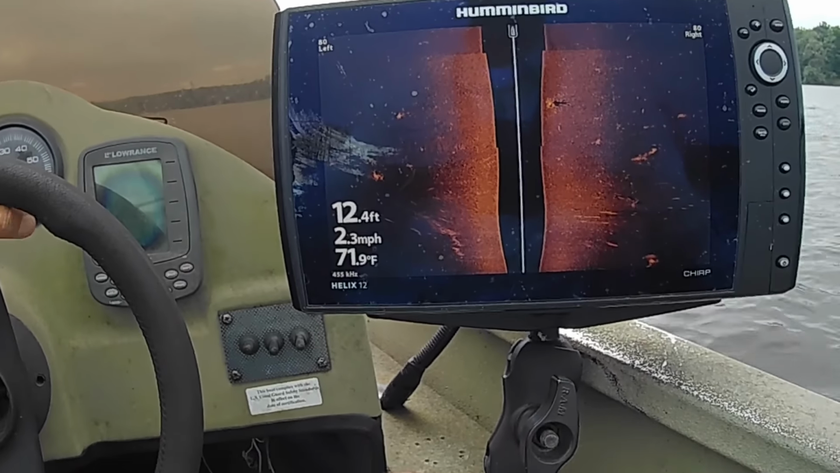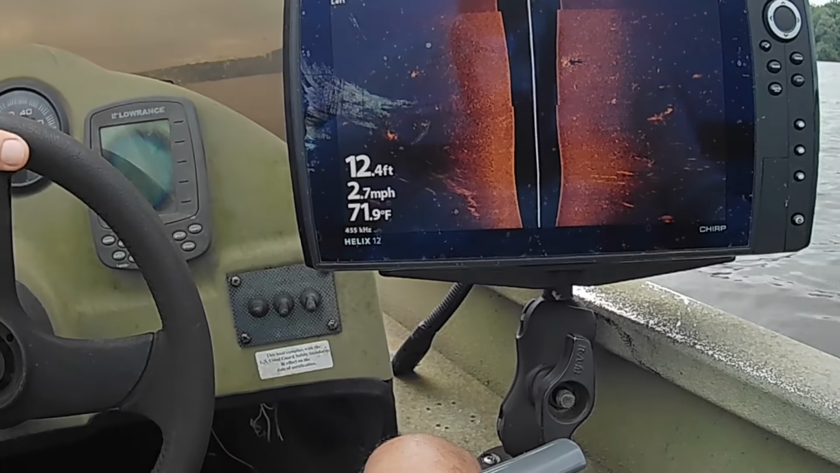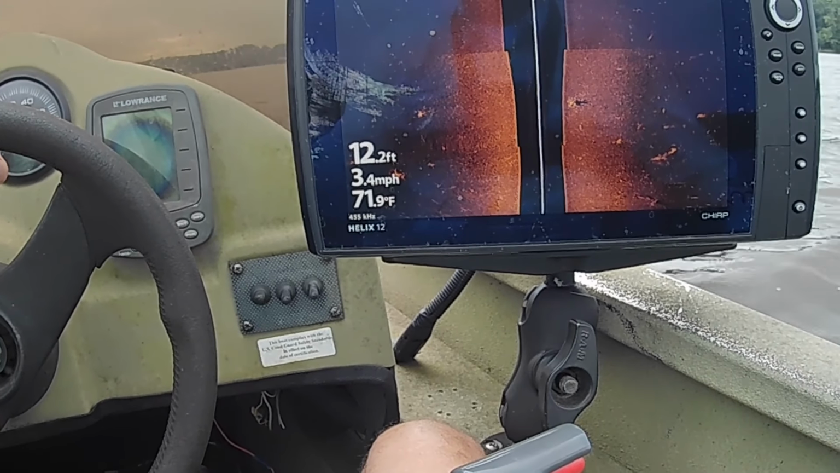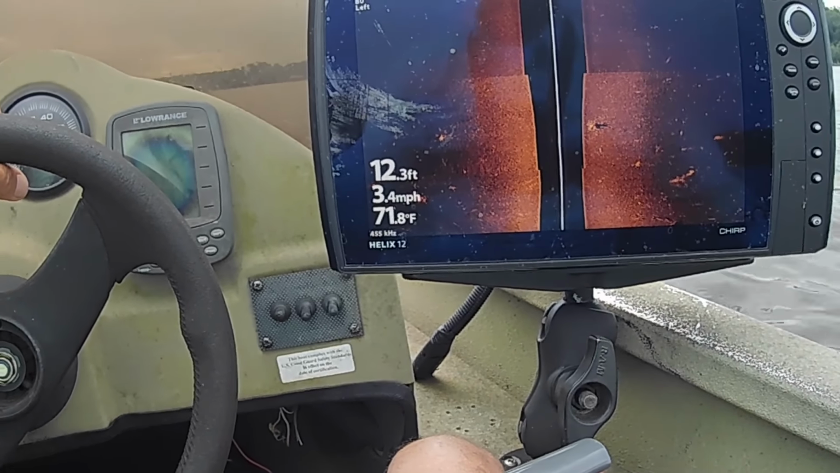This takes a little bit of time, but it'll sure help you out, and you'll be able to find the fish a whole lot faster. It's probably a good idea too to make a little journal at the end of the day.